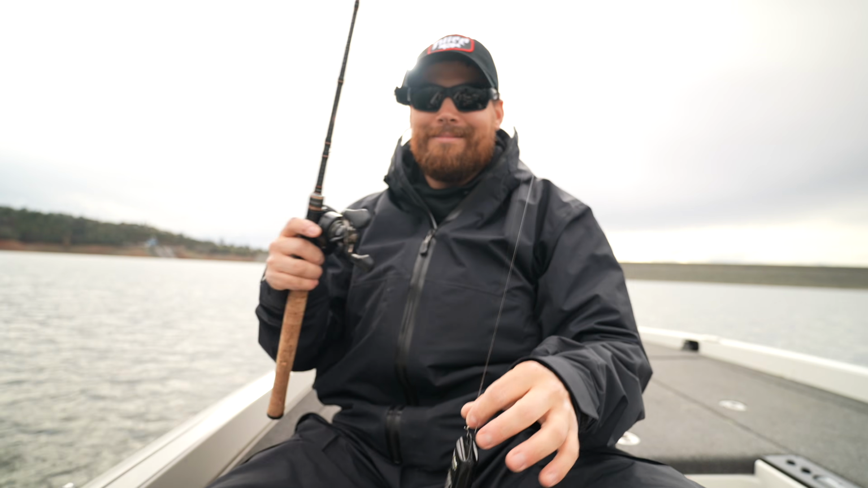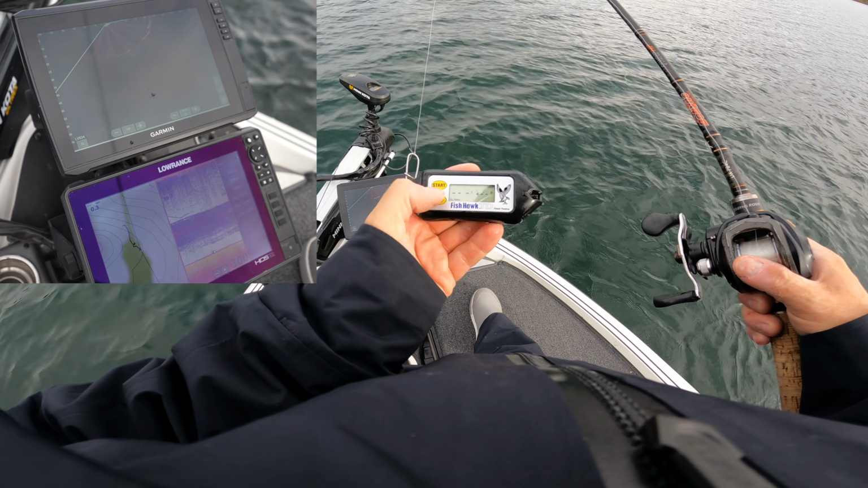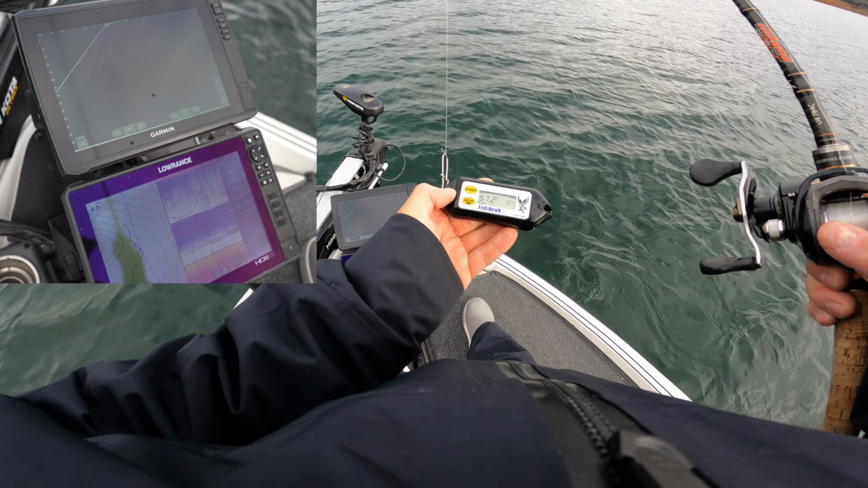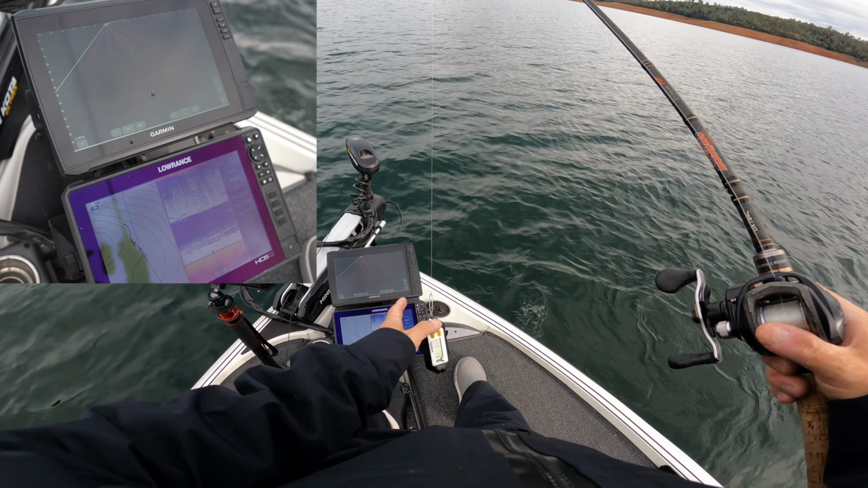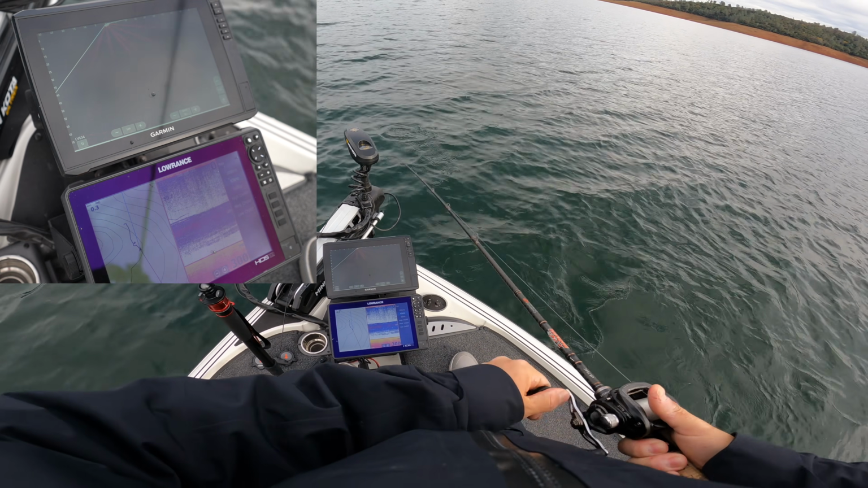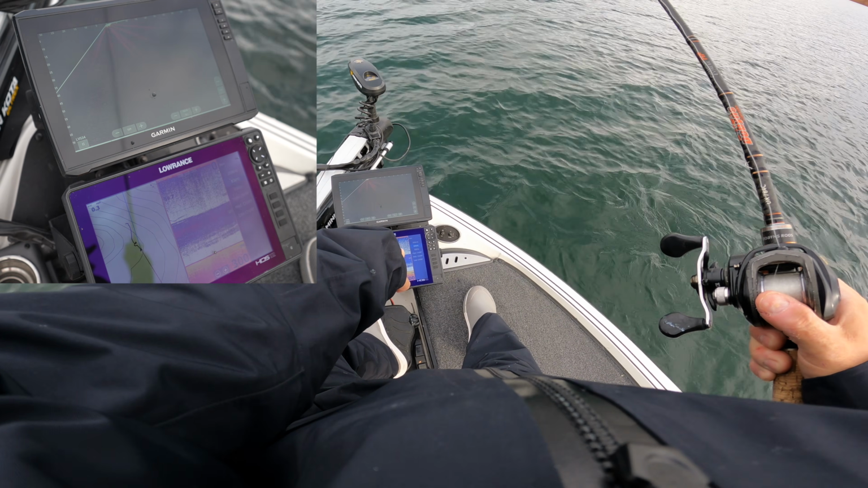And we'll get up there, drop it in the water. We're gonna turn it on for the first time. We're gonna hold start, see how the readings are coming into play. See right here, ambient temperature is 57.2 degrees. So what we're gonna do is drop it straight below the boat. I got the LiveScope going and the sonar.